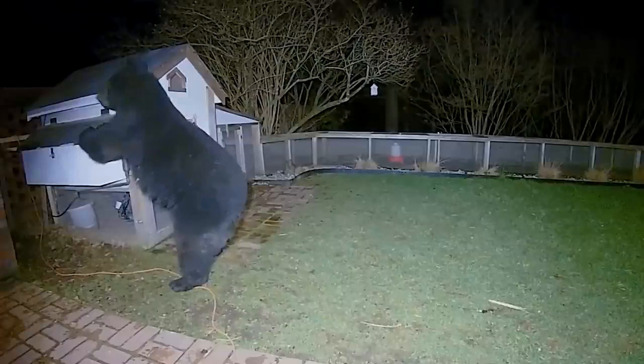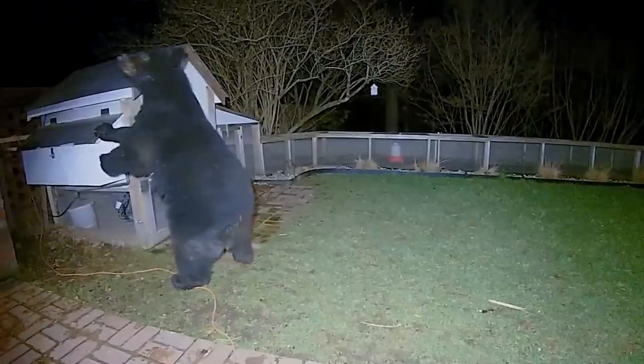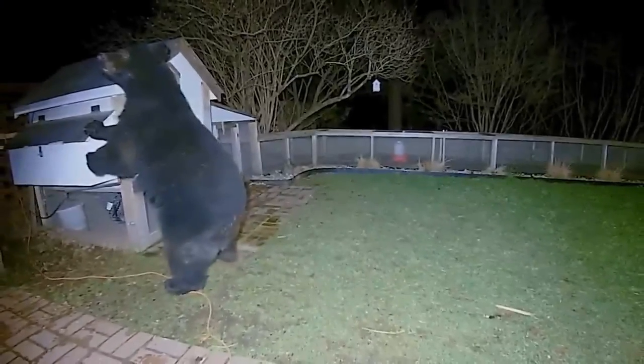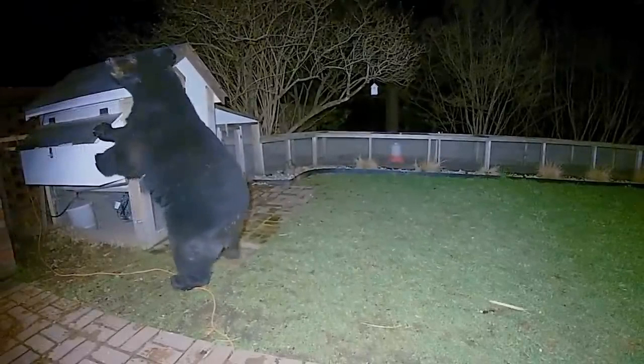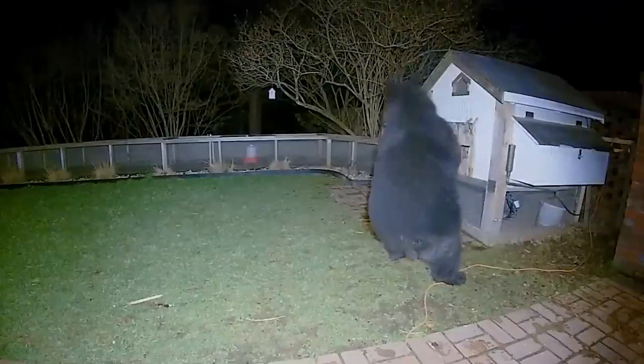But wait, there's more to see from the homeowner's trail camera. The homeowner is left in shock by the midnight marauder as the bear flees into the darkness after being startled by an alarm system.